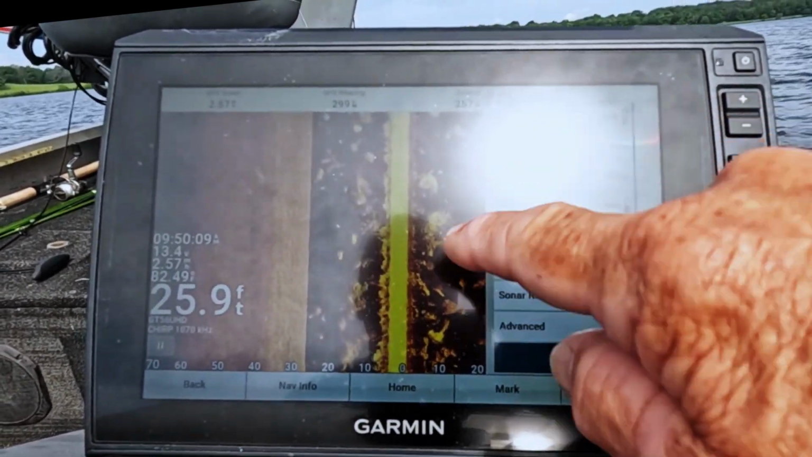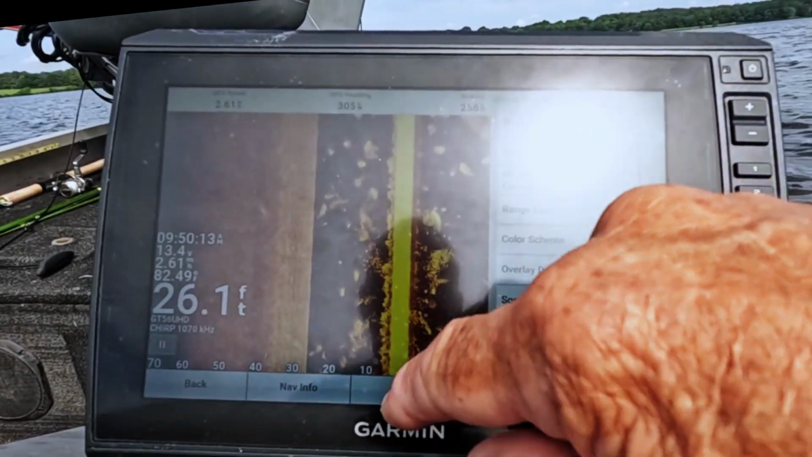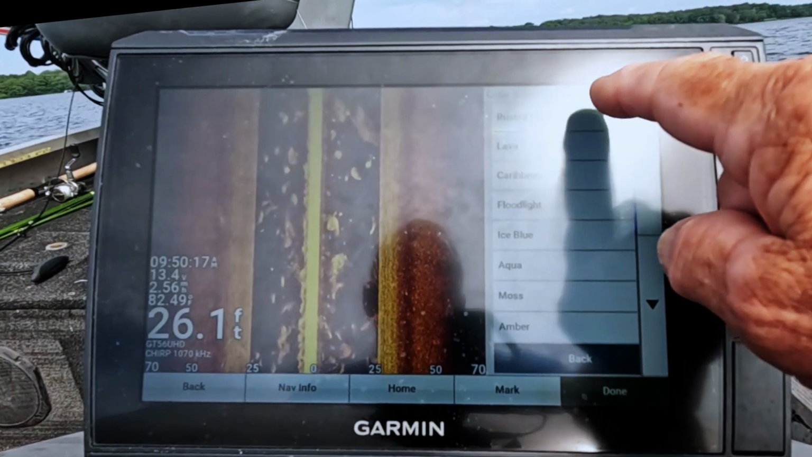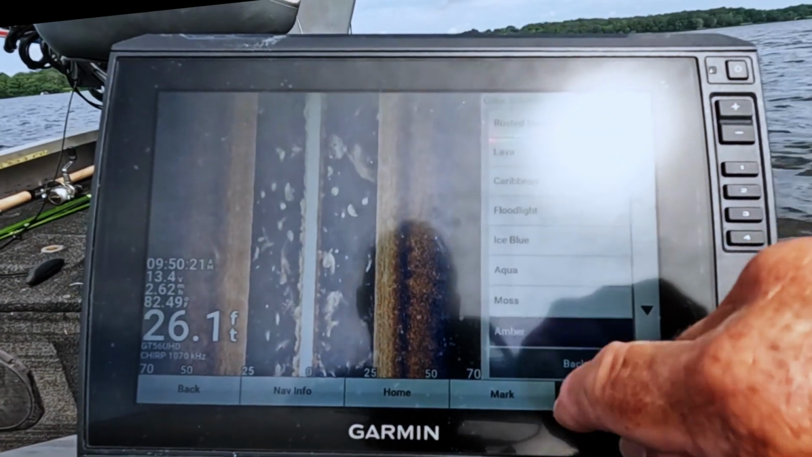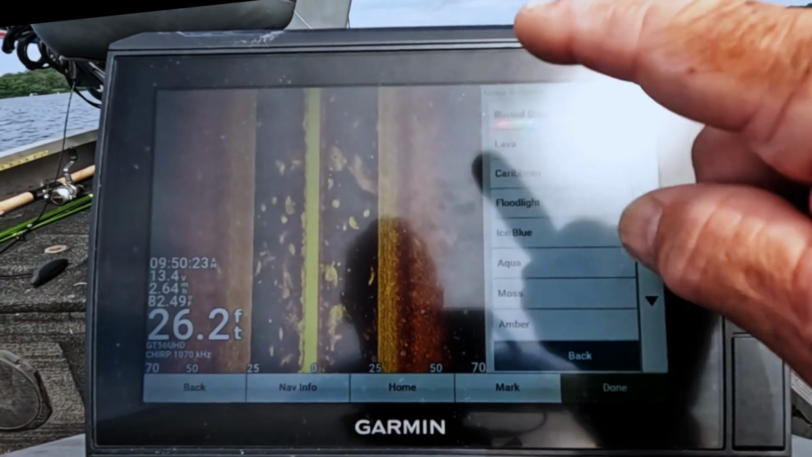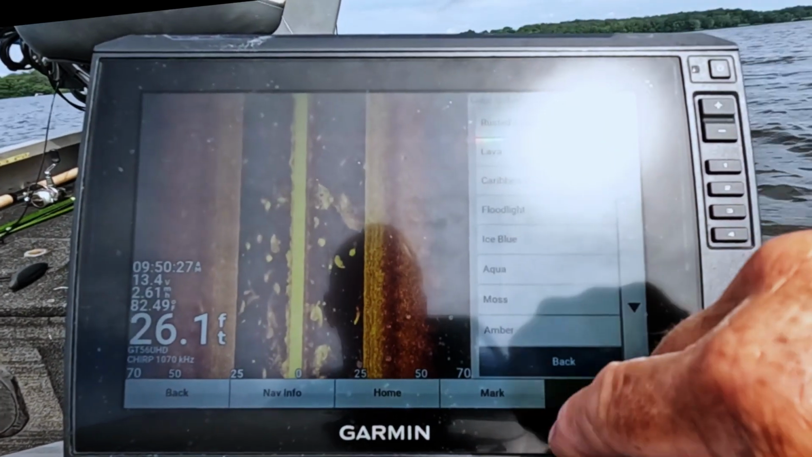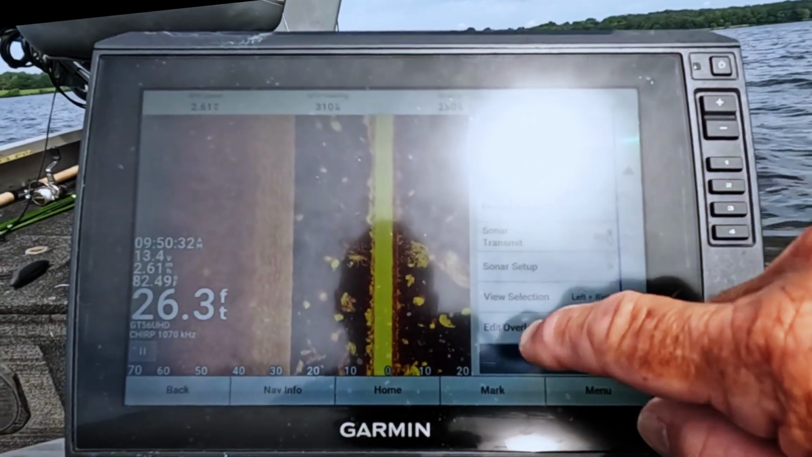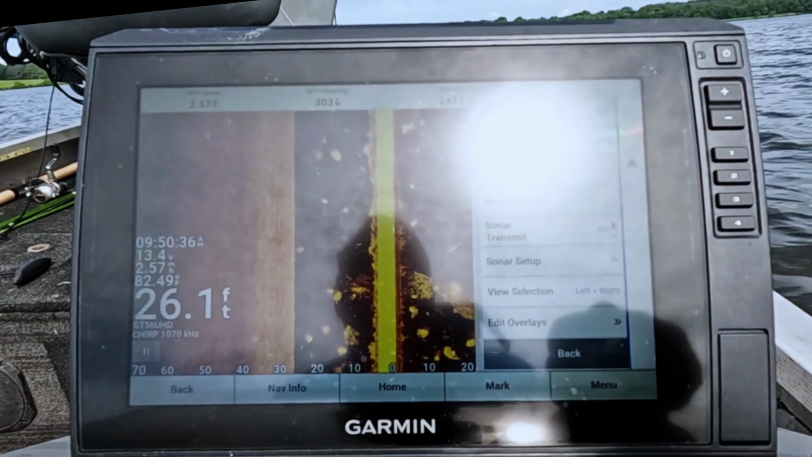On-screen control, I like to use range for that, so you can change how far out it's looking on either side. Color scheme comes on rusted steel when you first turn it on. I don't like that. I like mine on amber. I like moss on my Livescope, but I like amber on this. It kind of depends on your eyes. And there's a little piece of structure right there. You can see it on the bottom.